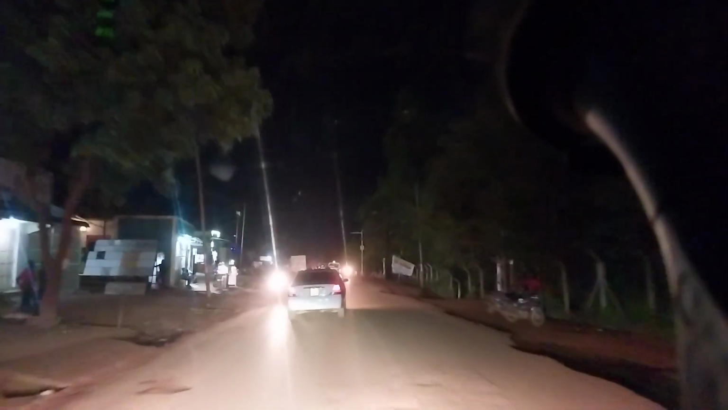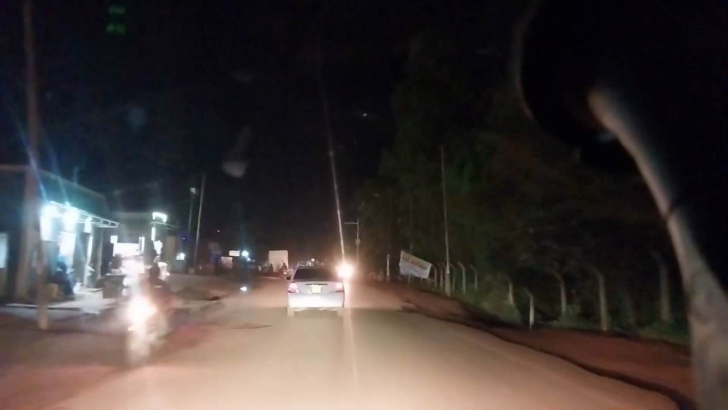This is Munyonyo Salaama Road. It is on plan for rehabilitation that was mentioned would happen last September. But until now, we are yet to see any site mobilization happening, or any preparatory or preliminary works taking shape.